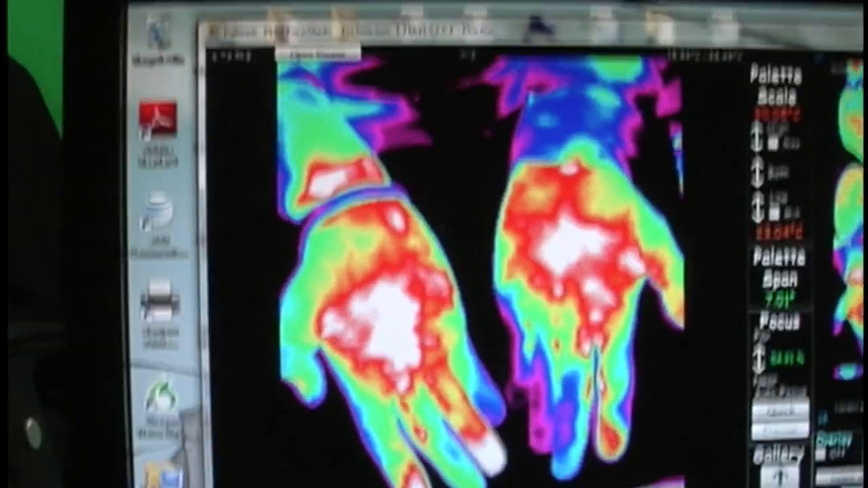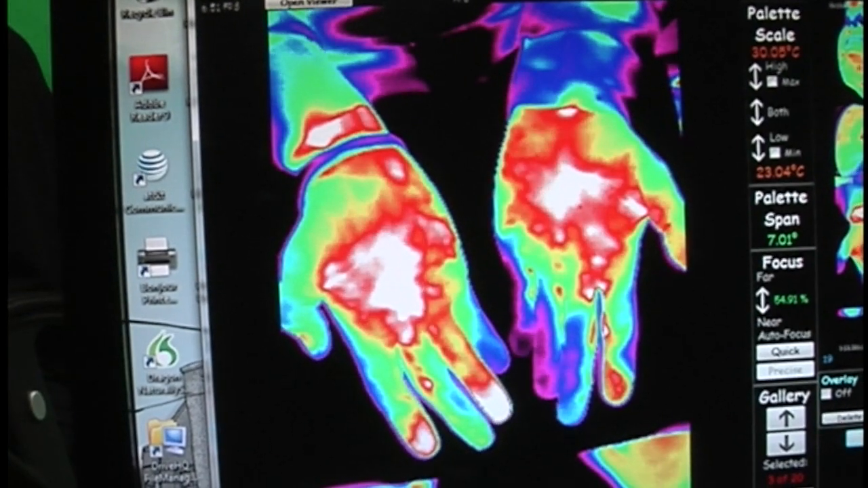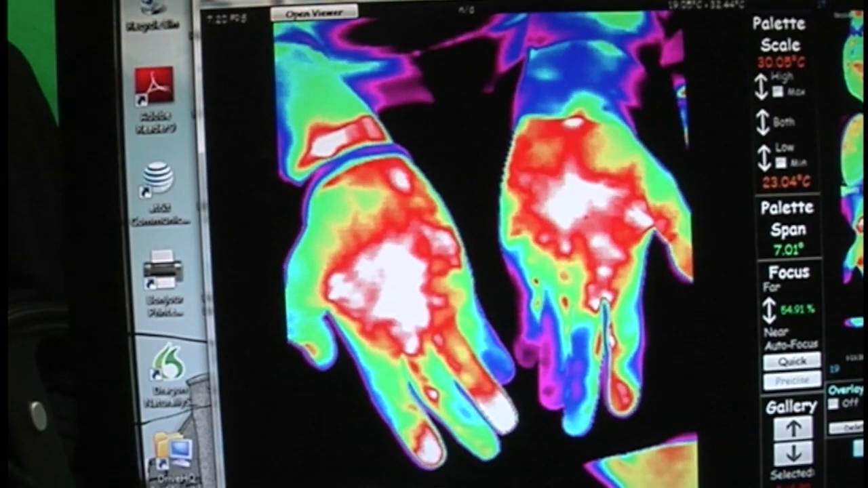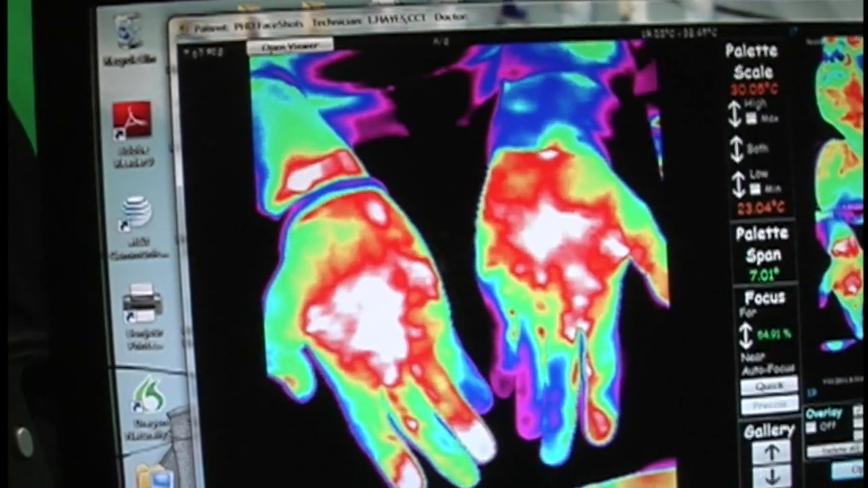My left hand, the fingers are starting to all show again. The second digit on my left hand is just now starting to heat up. I can see my palms just increase. Is that the coolest thing? And you can see it's happening on both hands.